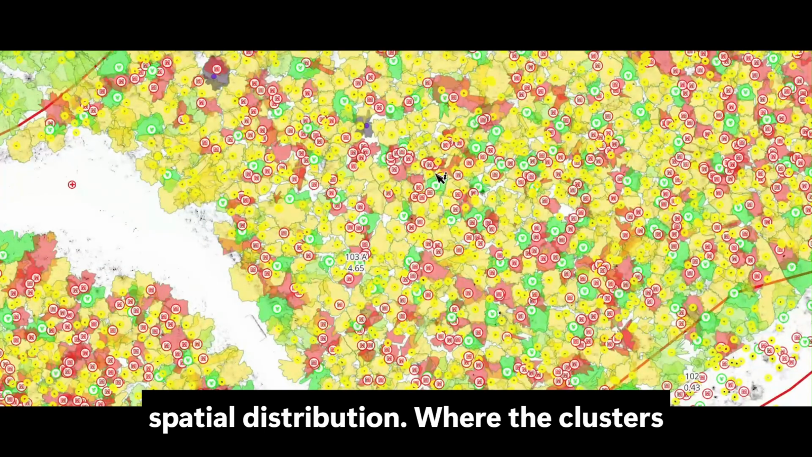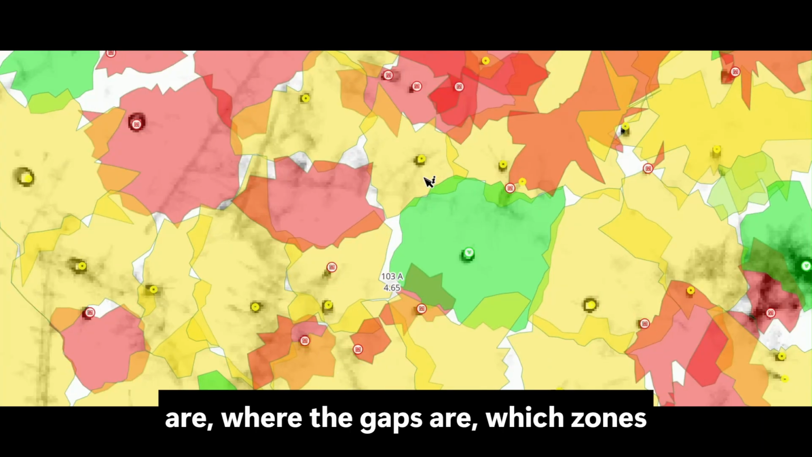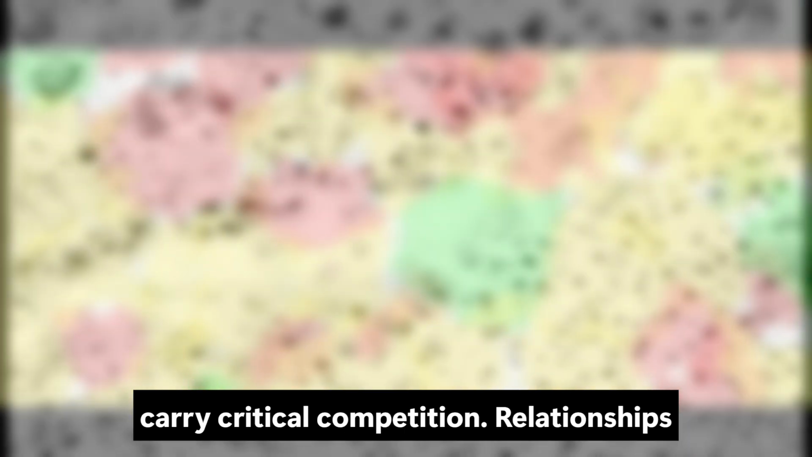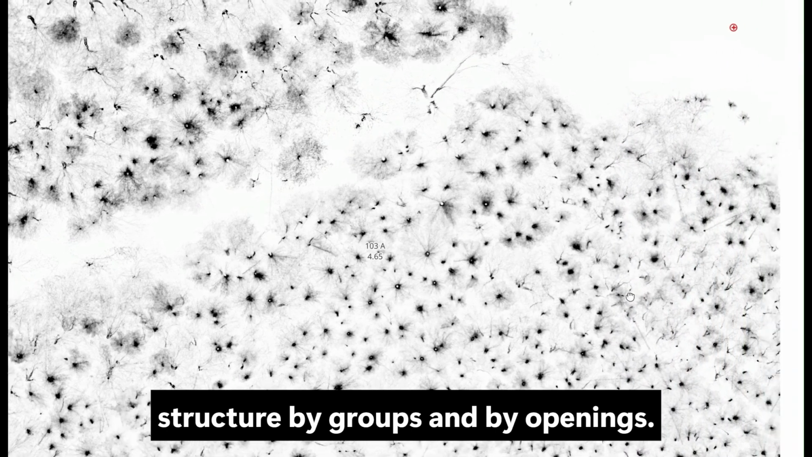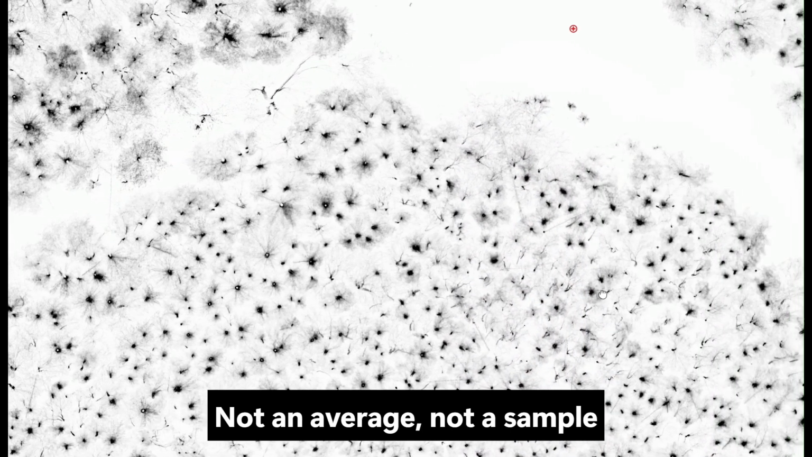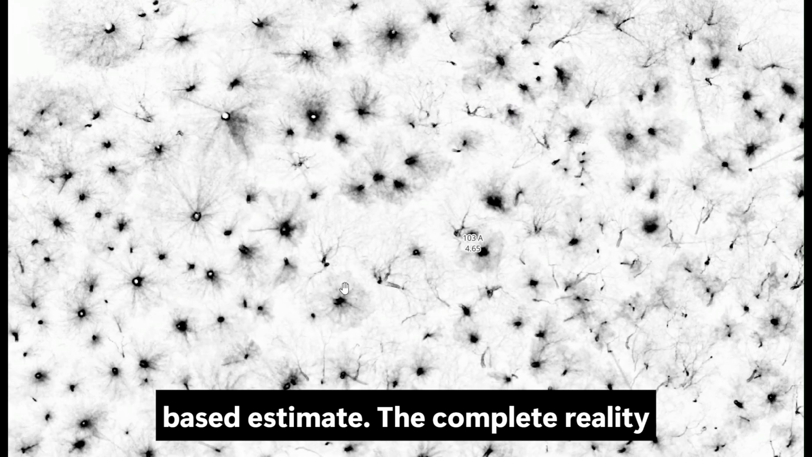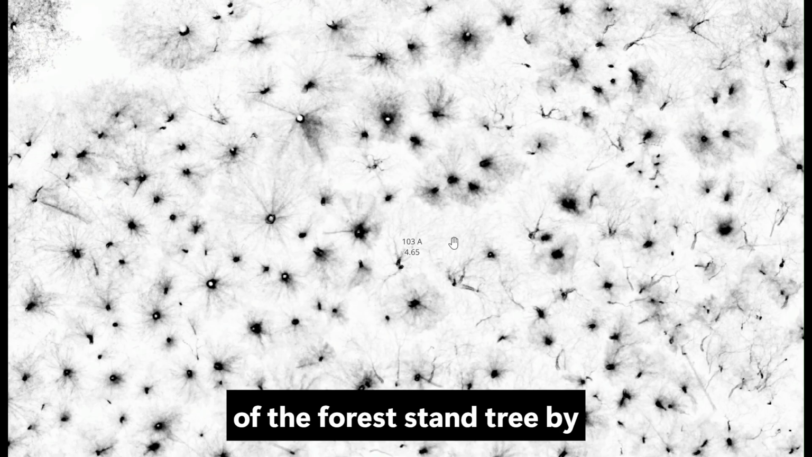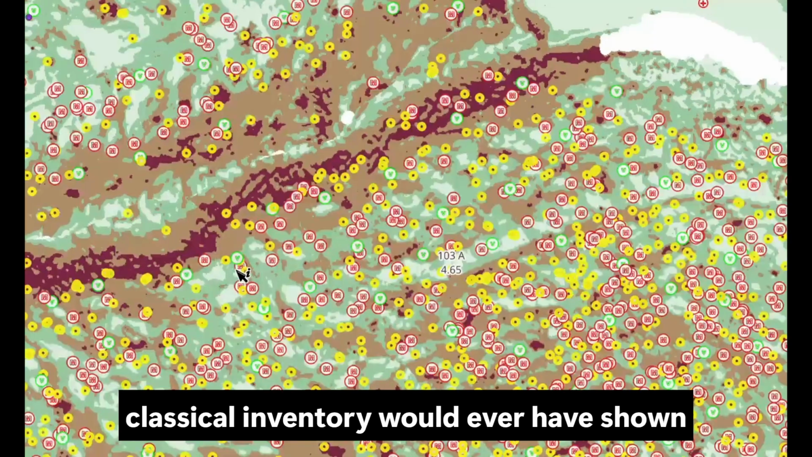Real spatial distribution: where the clusters are, where the gaps are, which zones carry critical competition. Relationships between trees, distances, neighbors, structure by groups and by openings. Not an average, not a sample-based estimate. The complete reality of the forest stand tree by tree. You look at this map and immediately understand things no classical inventory would ever have shown you.